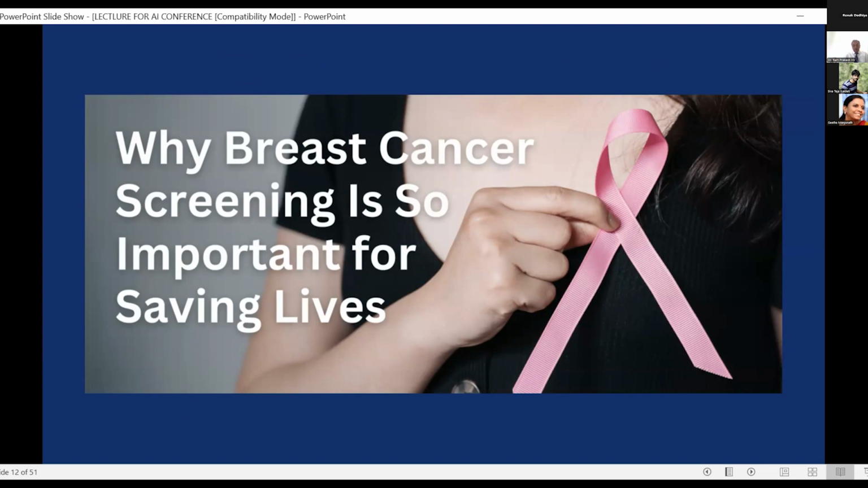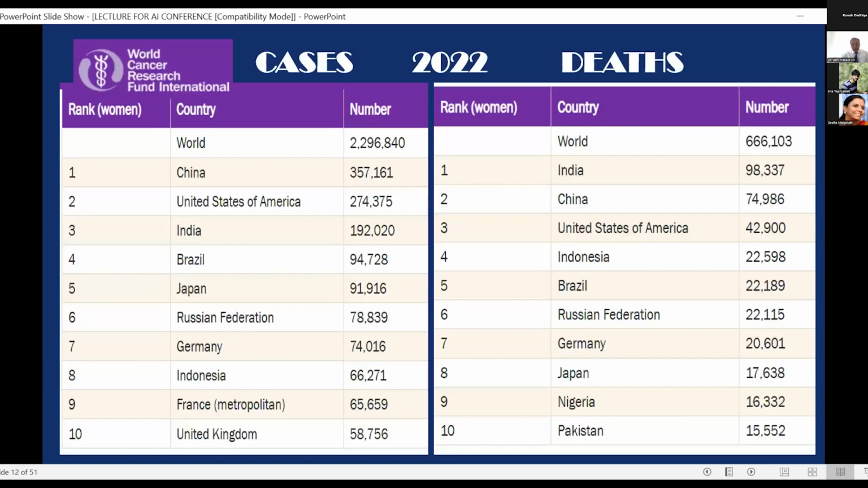We have quite a number of screening methods available today, right? Now, these are the statistics as far as the world is concerned, and India plays a very important role. The incidence of breast cancer in India is the third in the world, whereas as far as the number of deaths because of breast cancer is concerned, India comes number 1. That's unfortunate.